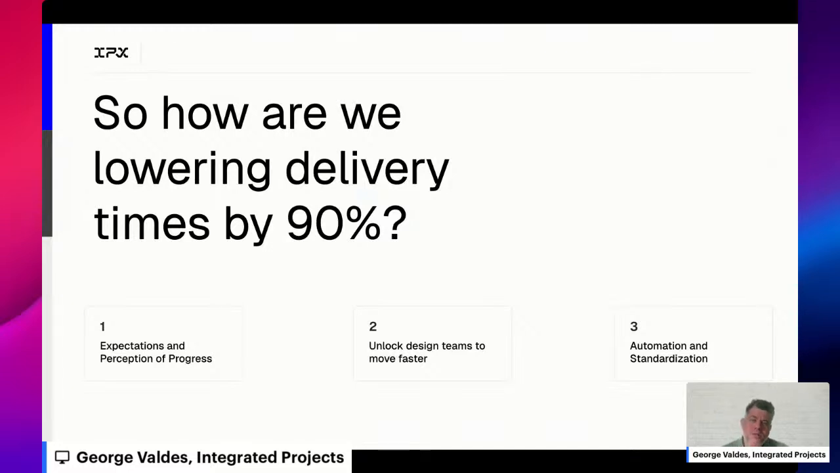For us, it actually was taking an approach through three different lenses. One is the expectations. How do we set them, and how do we maybe redefine the perception of progress for our customers? The second that we'll talk about is unlocking design teams to move faster. Design teams can also be those that work on the construction side, in the pre-construction phase, where they just need answers in order to enable, et cetera.